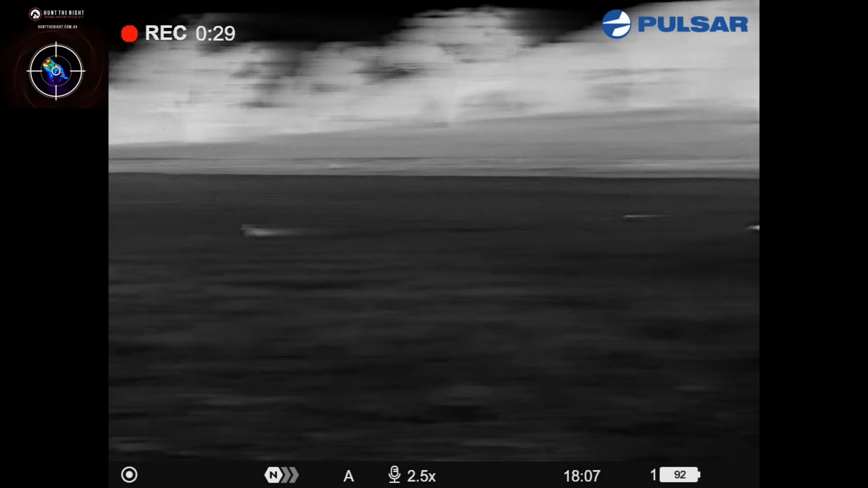A couple of pigs out there in amongst all those rows. 350 away. Decision I need to make is they're probably heading to that gully. And then down into there, so I might have to try and get in front of them a little bit if I can.